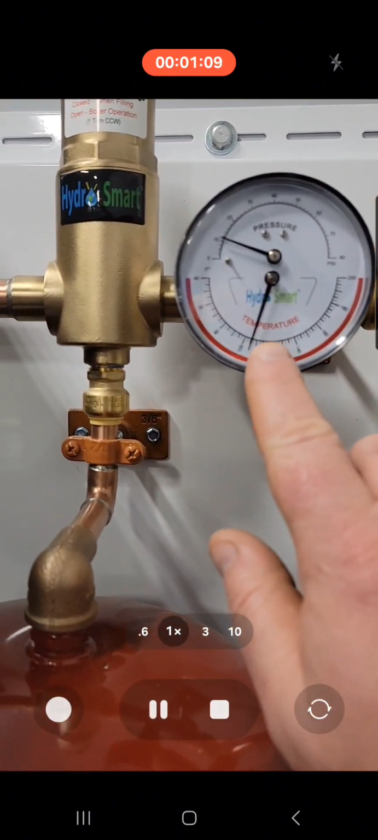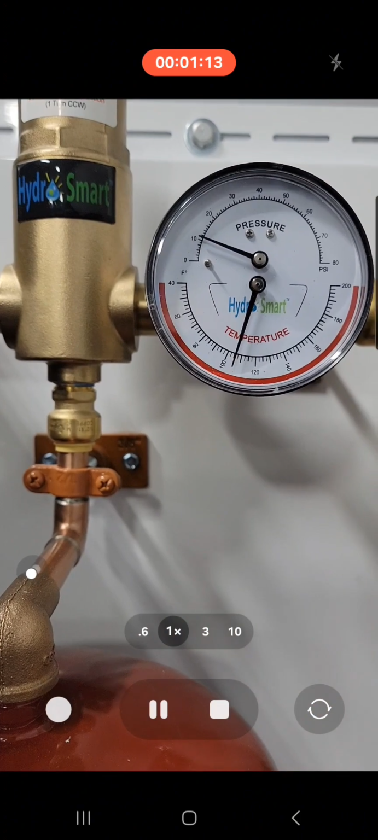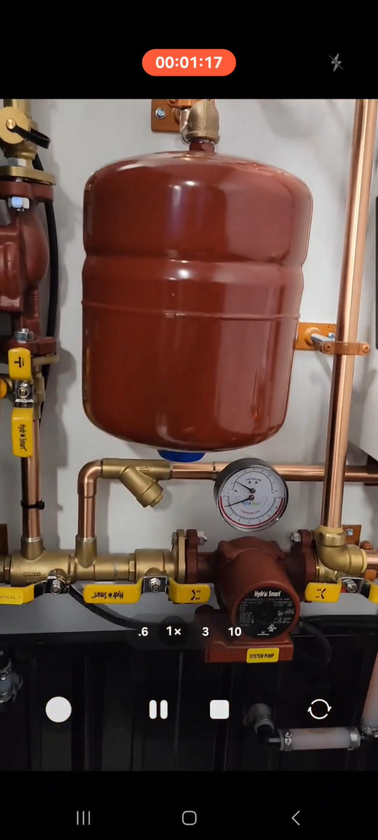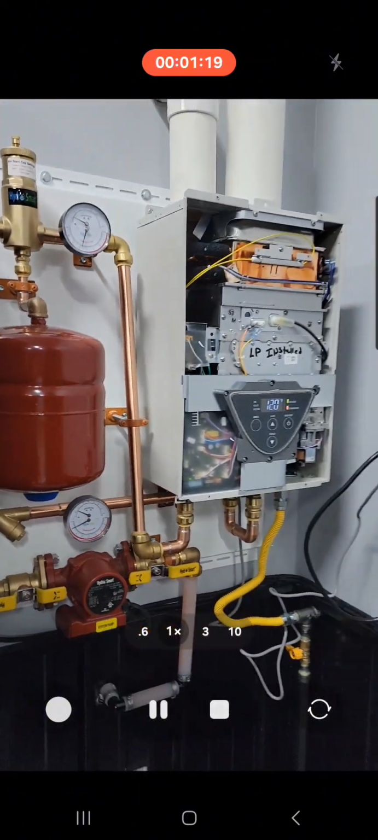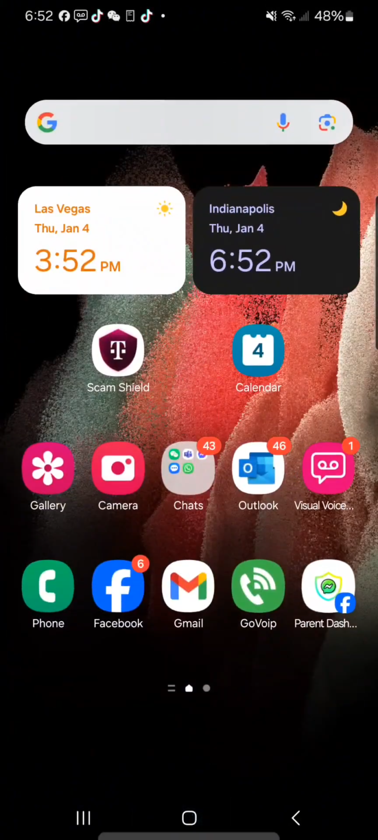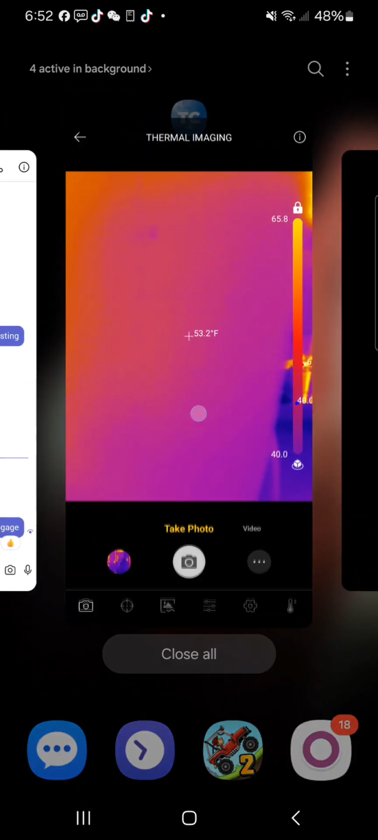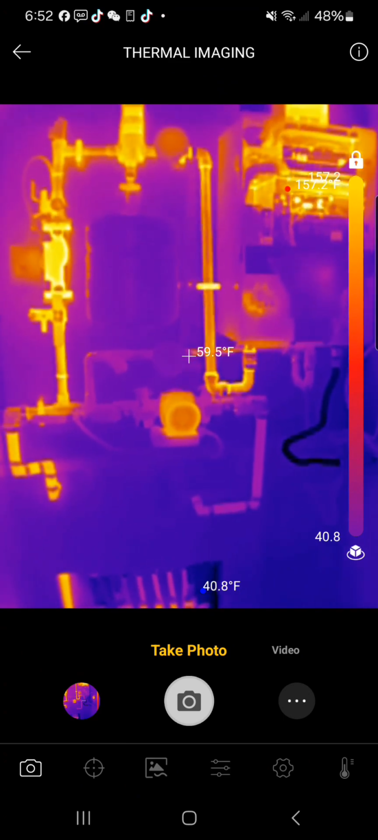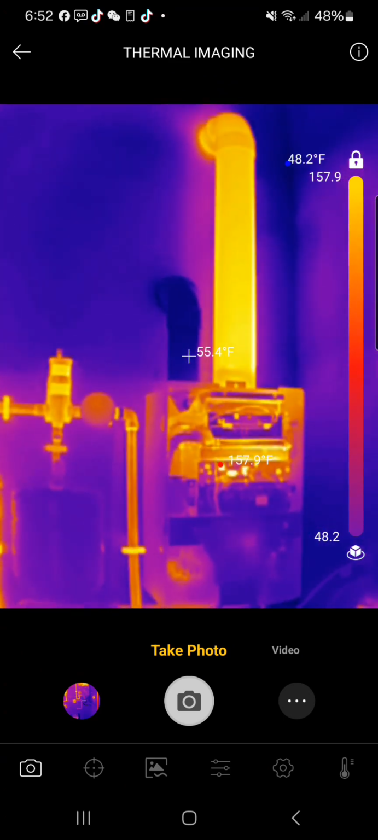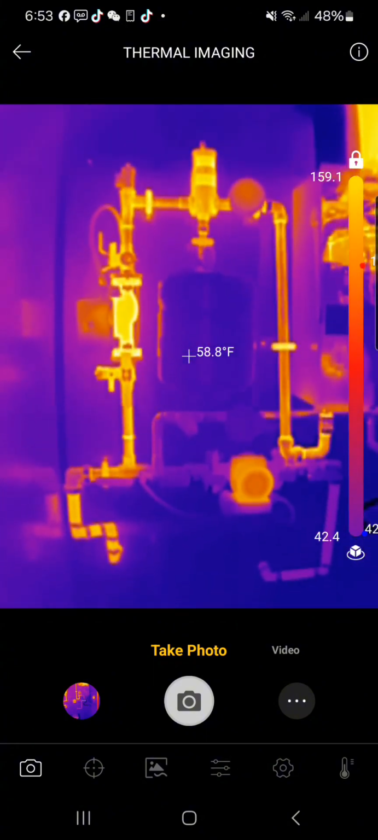You can see the water temperature coming out is 100 degrees plus, almost 120. And I have this set to 120 degrees. So we are in full motion, but check this out. If I go to my phone and I open my apps, I have a thermal imaging camera hooked up to the phone, so I can monitor all the heat going through the pump.